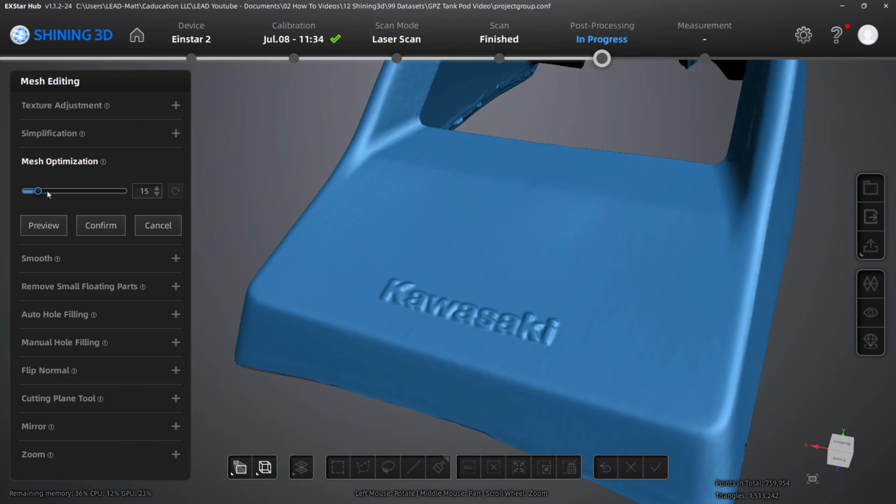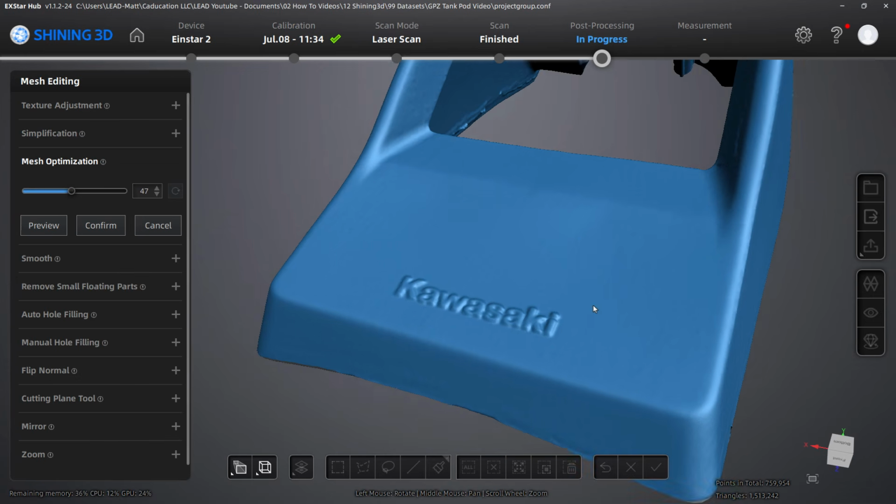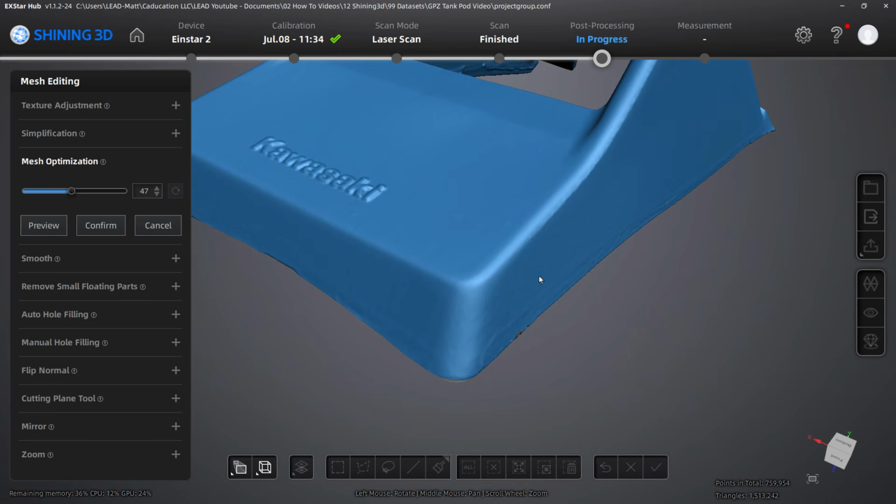And so once again, we've got a slider here. And anytime there's a little tooltip, you can hover over this and it'll give you a little bit more information. The tooltips are relatively short, but what mesh optimization is doing is basically in large areas, we don't need very many triangles to capture the data, but in areas where we've got a tight fillet or curvature, those are the areas where we need more triangles.